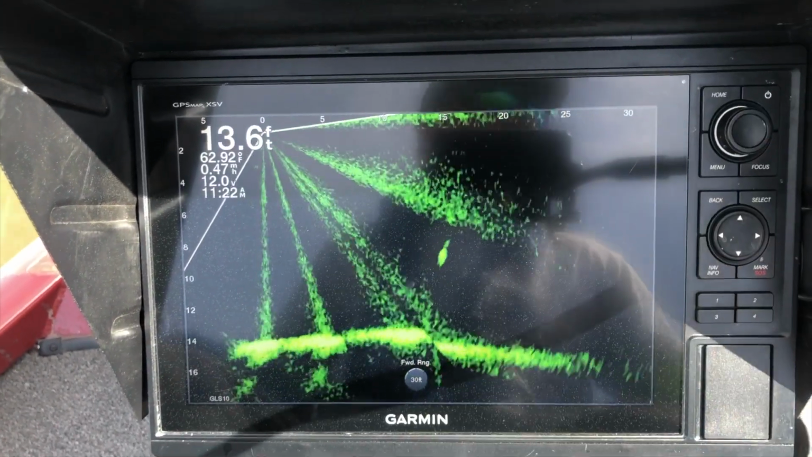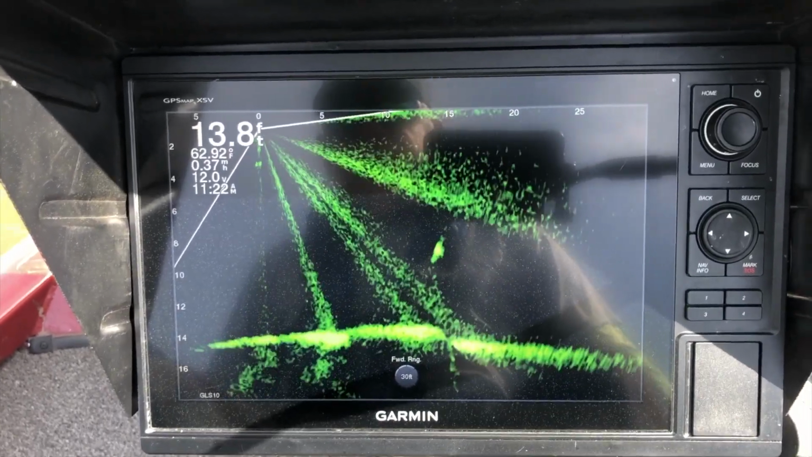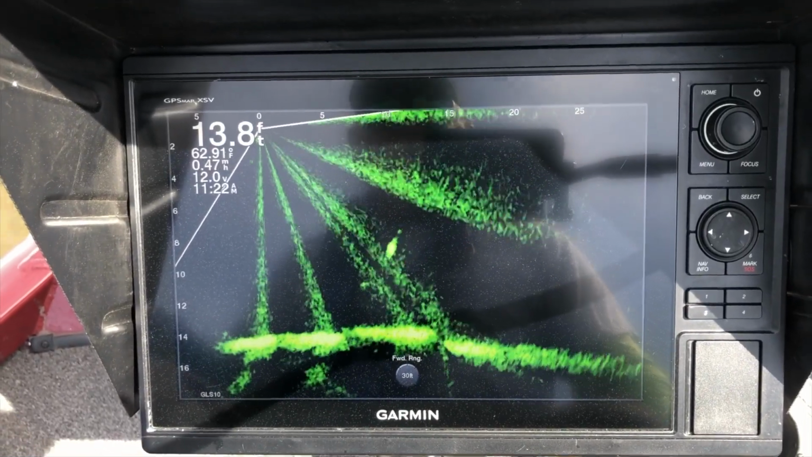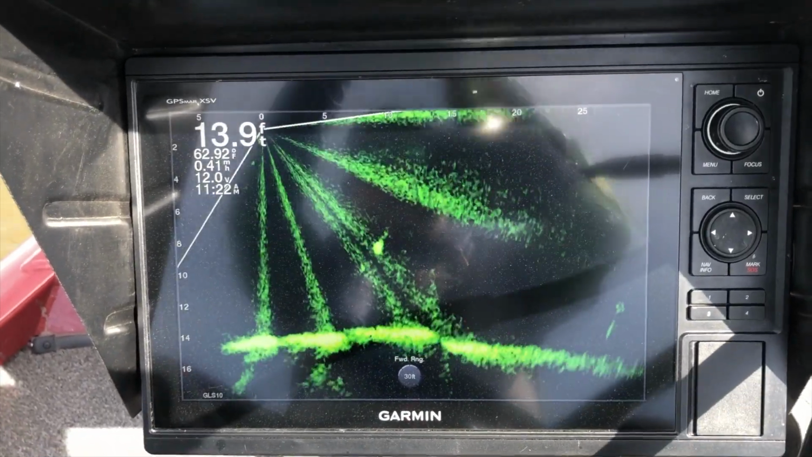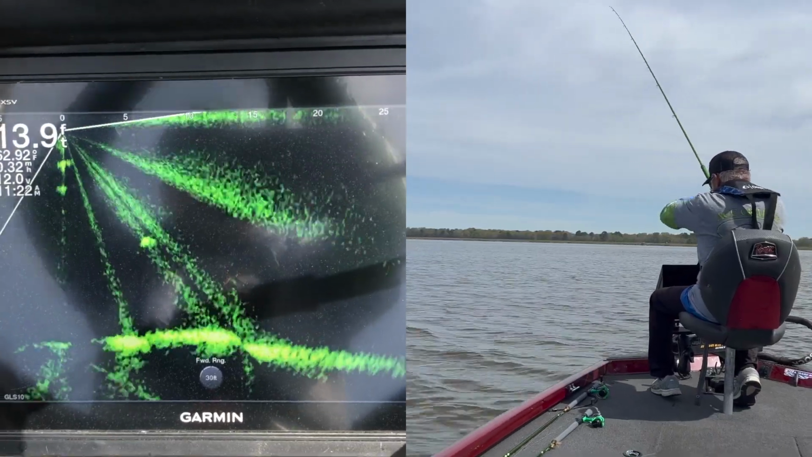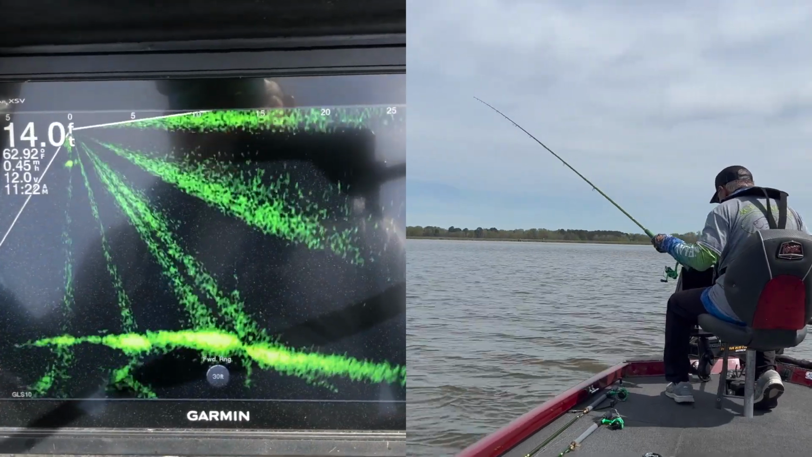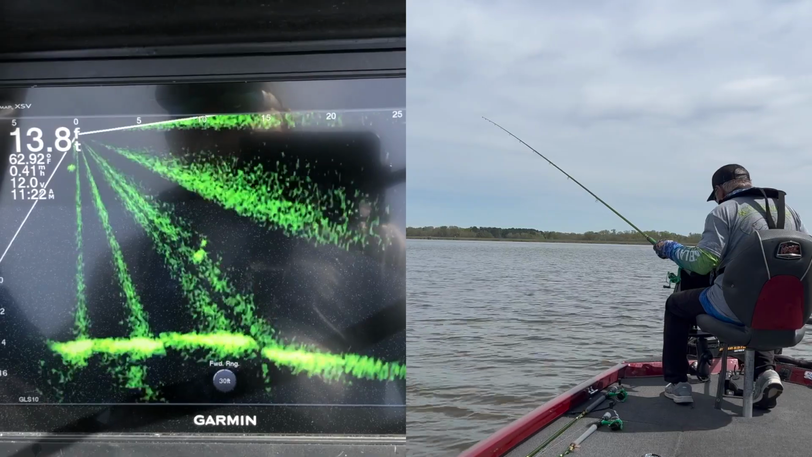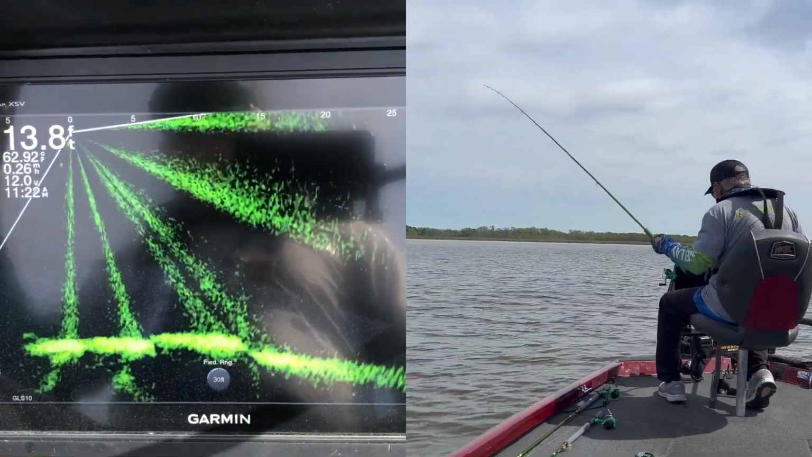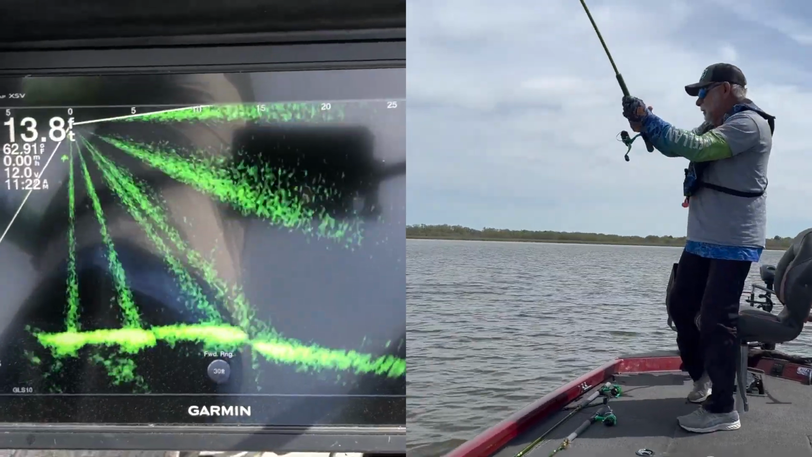Keeps disappearing on me. Alright, he's behind the boat. I believe I can drop on him. Ooh, I got too much line out, don't I? There we go. Oh, right on his head. Hope I didn't scare him. Here he comes. There he is. Come on, stay on there. There we go.